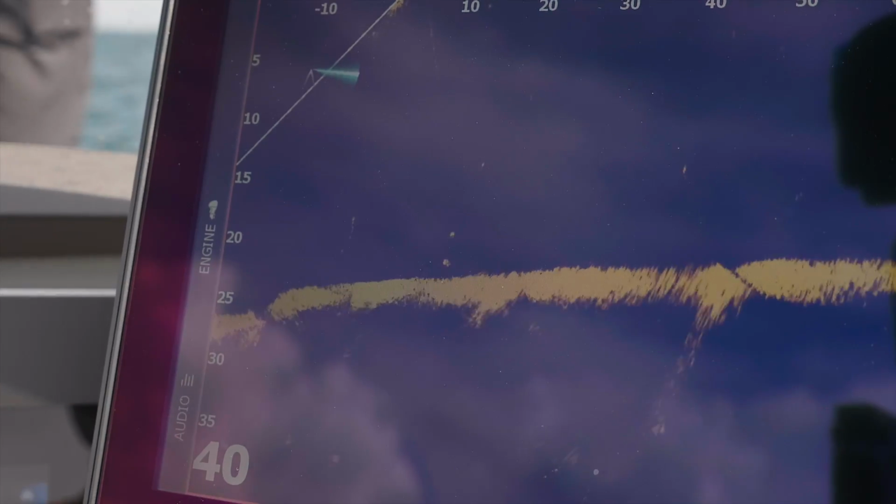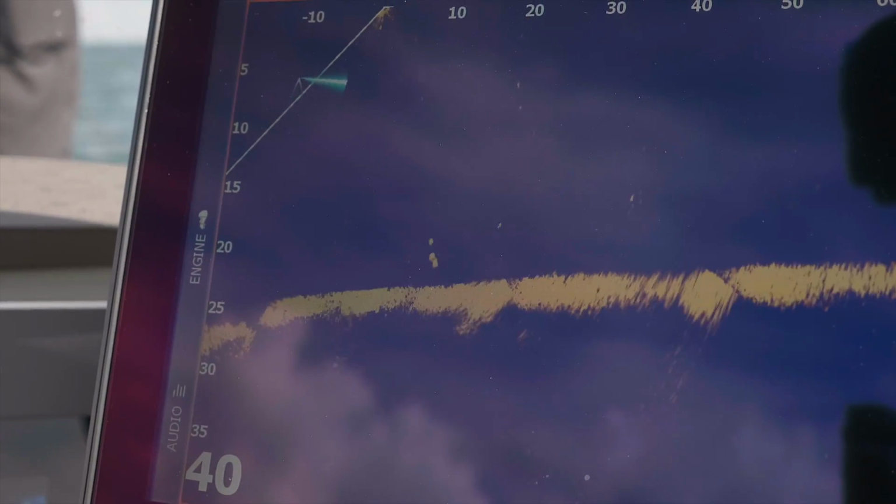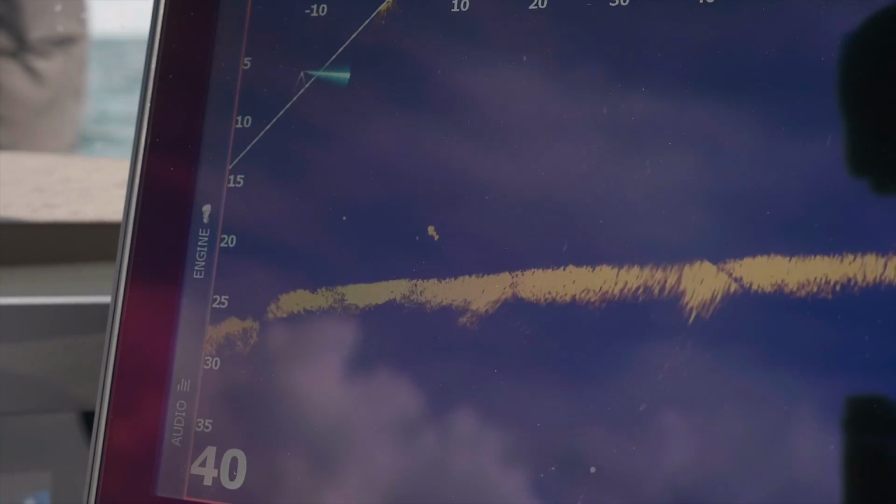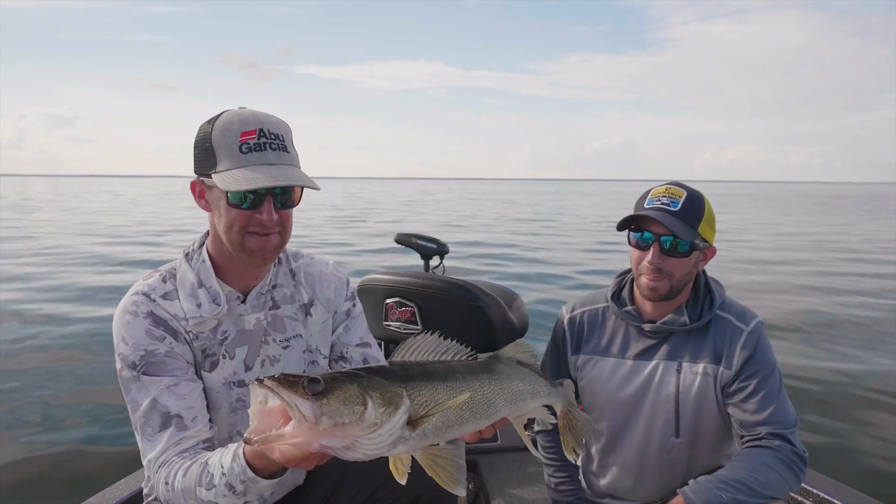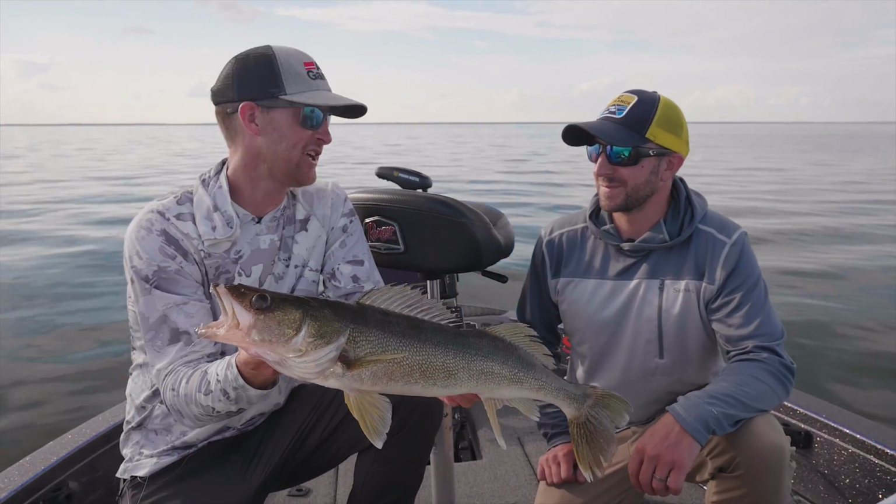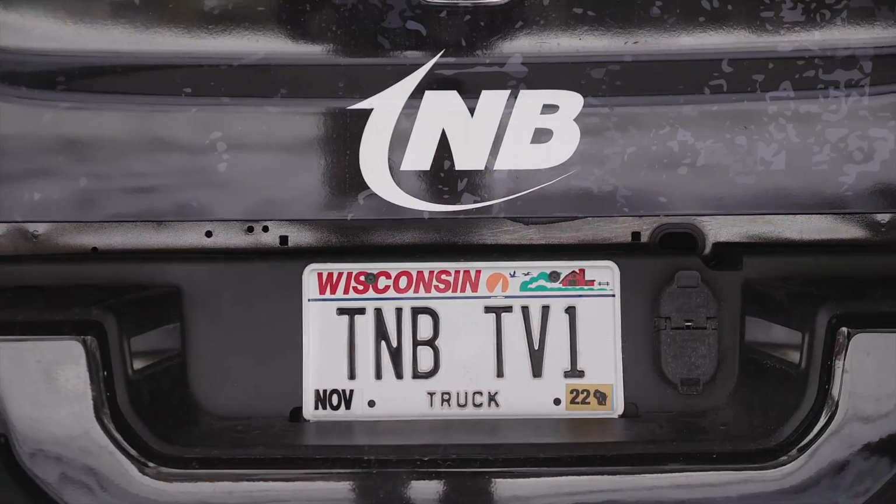So we've learned a lot about Active Target, and that's what we're gonna go out there and do today. We're gonna go to the mud flats, we're not using any live bait, and we're gonna get to watch a bunch of big walleyes eat our baits. So stay tuned, and we're gonna show you the next bite.